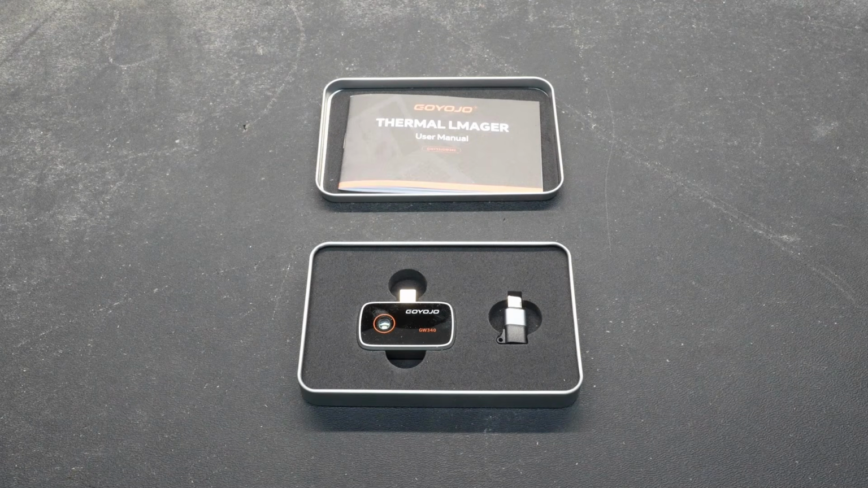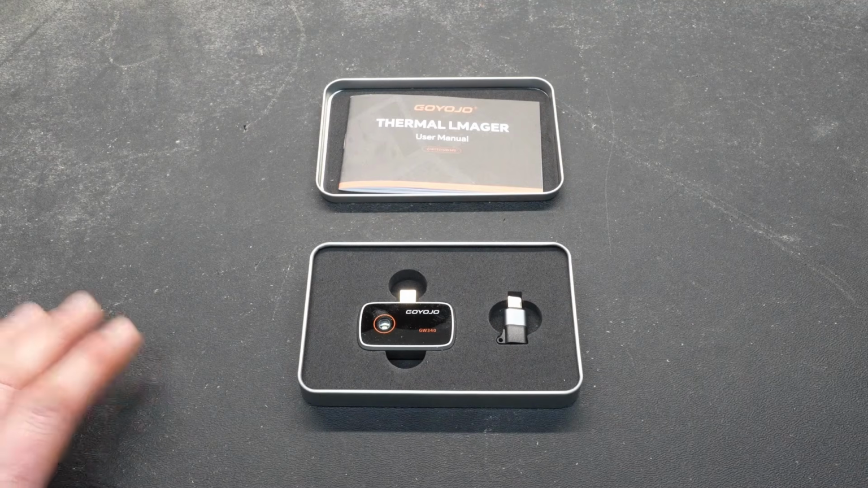The resolution is high enough that you can work on electronic components. If you're working on maybe a laptop and you're trying to look for hotspots, this imaging camera would certainly do that. I'm excited to add it to the arsenal of tools in my workshop.